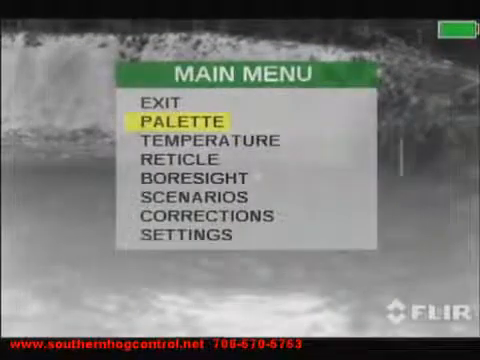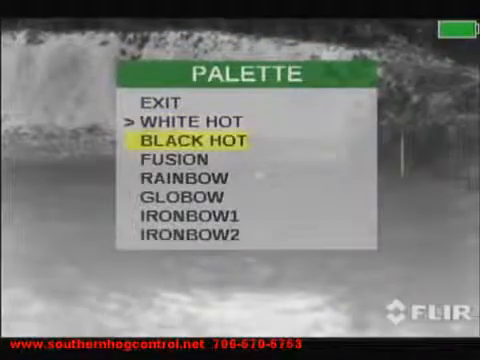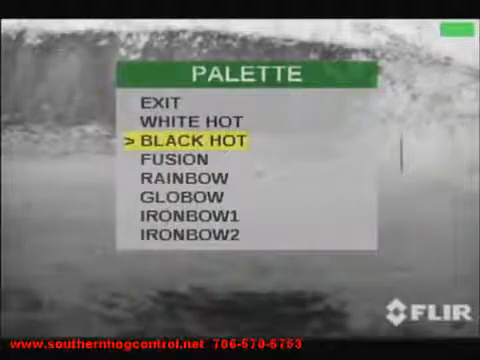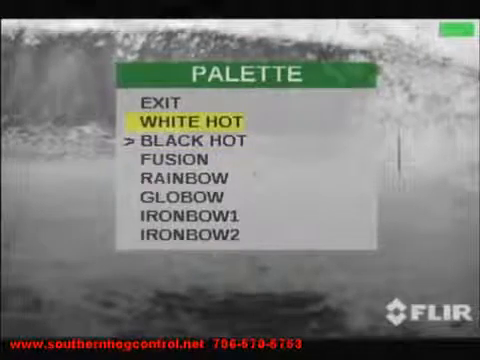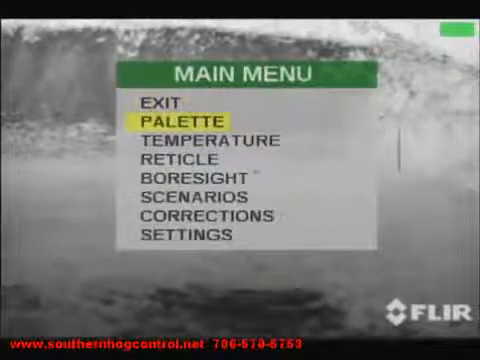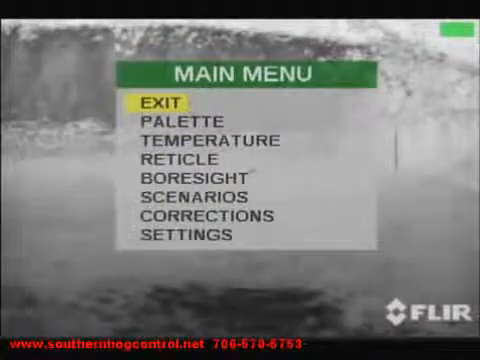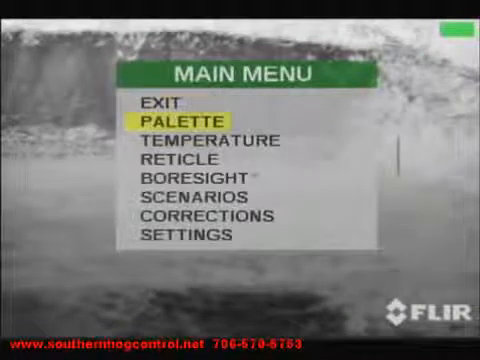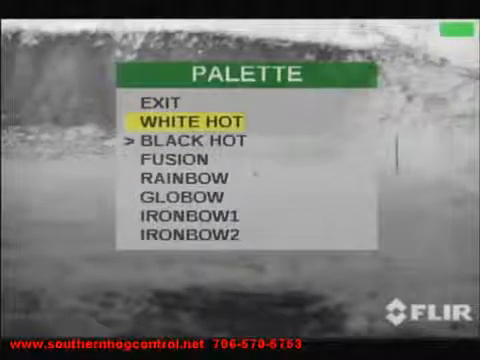Once you have entered the main menu, while looking through the scope, you can cycle between one of 12 color palettes featured by Zeus: White Hot, Black Hot, Fusion, Rainbow, Glow Bow, Iron Bow 1, Iron Bow 2, Sepia, Color 1, Color 2, Ice Fire, Rain, or OEM Custom. This can be accomplished by cycling through the up-down arrow key and selecting the menu button to enter.